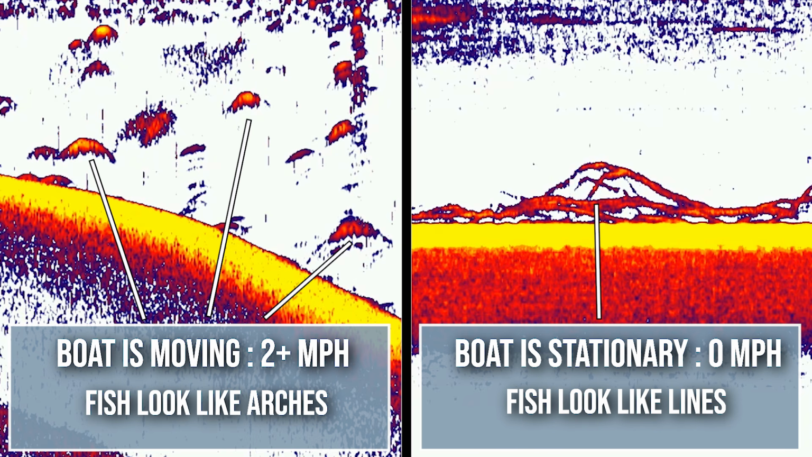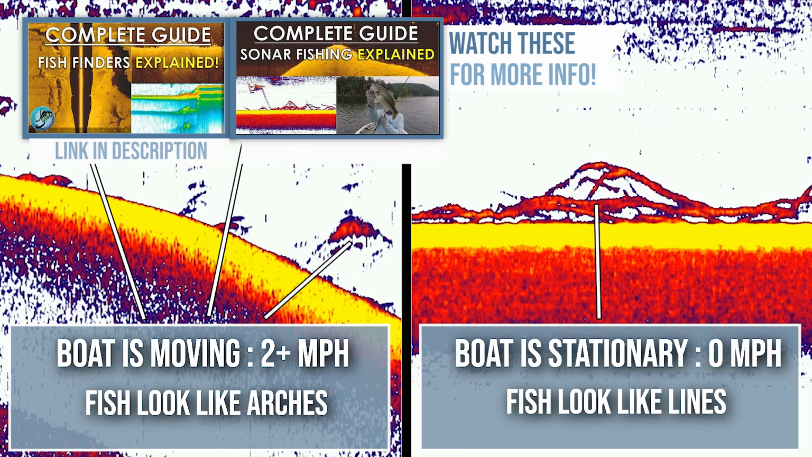And so I'm not going to get into that in this video, but just trust me that on 2D sonar, fish are going to look like arches when the boat is moving, and they're going to look like kind of lasagna lines. They're straight when the boat is stationary. And I do have videos explaining all of this on my channel. I'll link a couple of them here, but it's definitely important to know the difference between what fish look like when your boat is moving, when they're stationary on this 2D sonar.